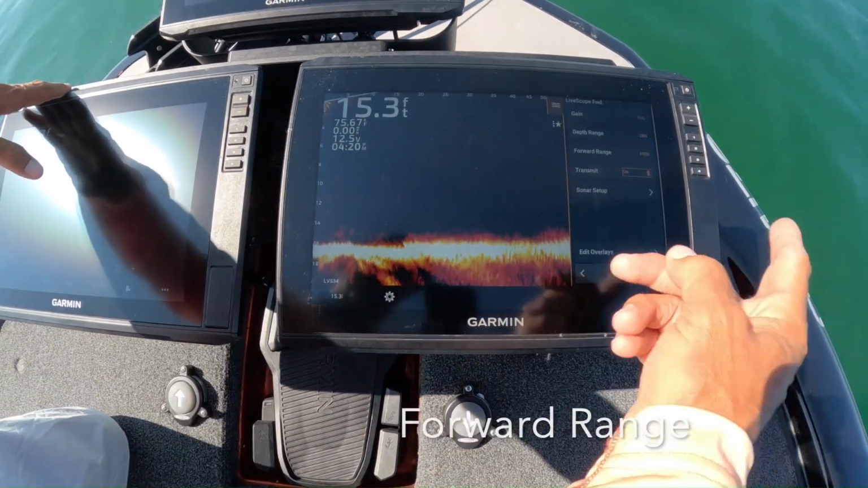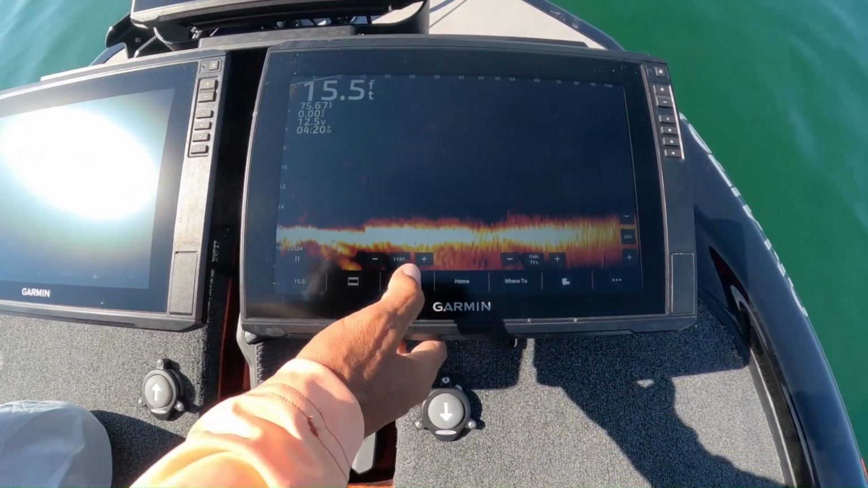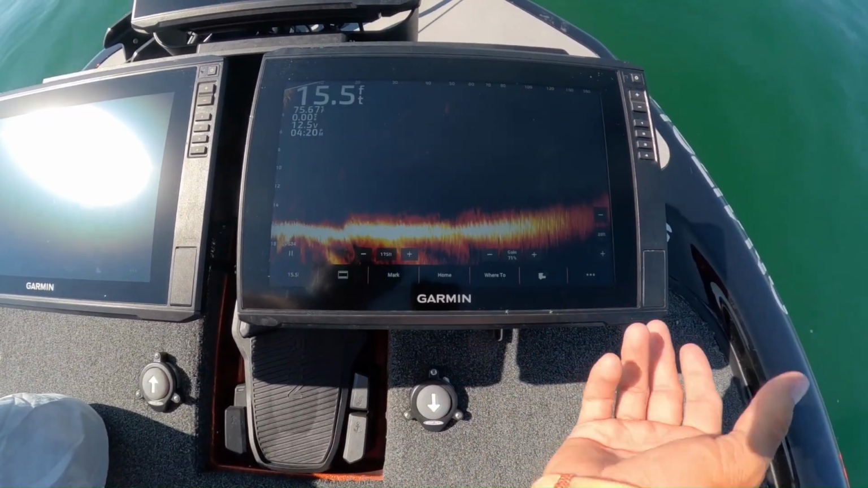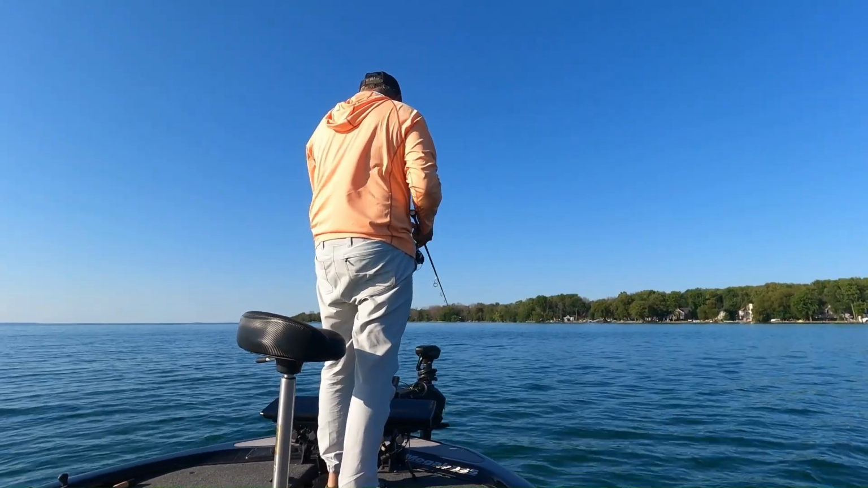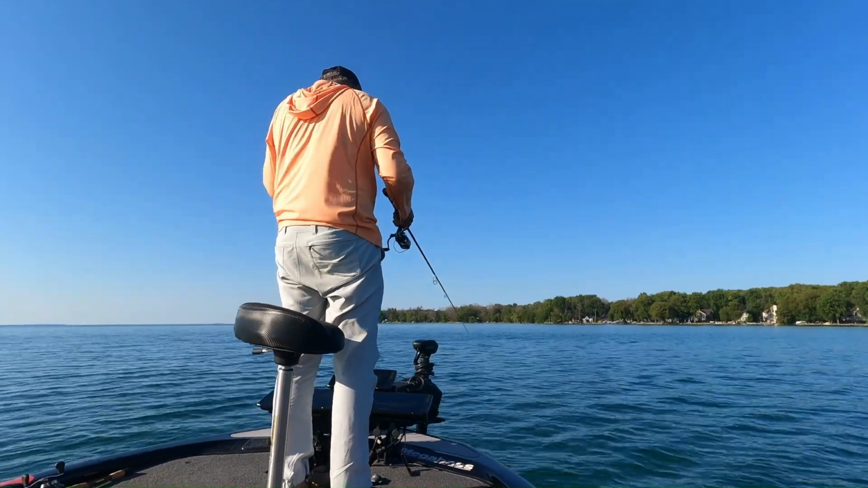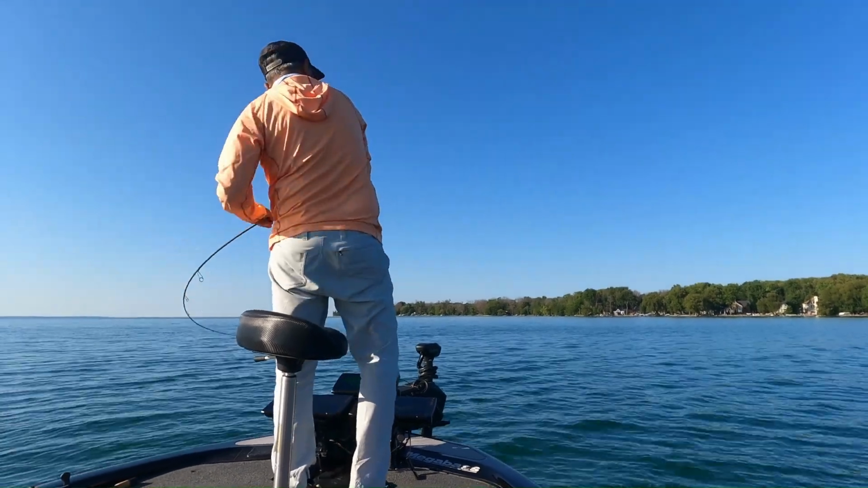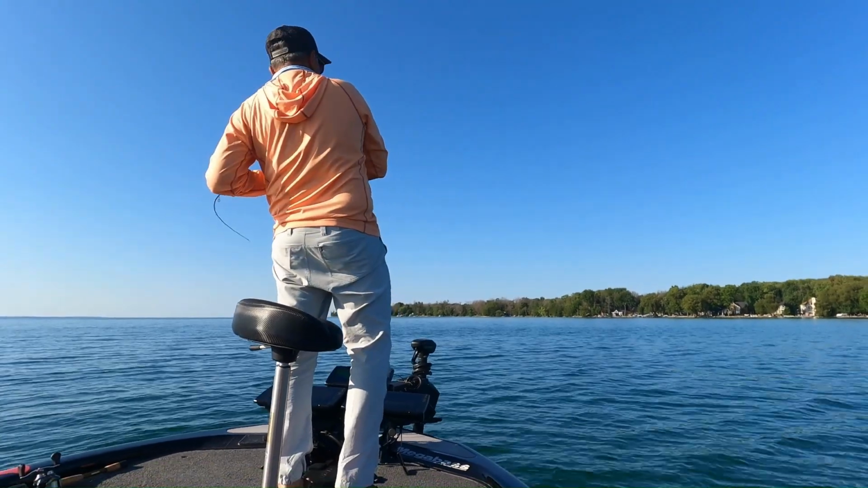Forward range, that's how far you are out. Right now I'm at 100 feet, 110, but if I'm really deep, I like to go further out. I'll go all the way out. But most of the times, I'm somewhere in about 115 to 120 feet. If I'm shallower, I'm going to go in a little bit more. If I'm deeper, that's kind of the range I like to keep. But again, play around, figure out what's good.